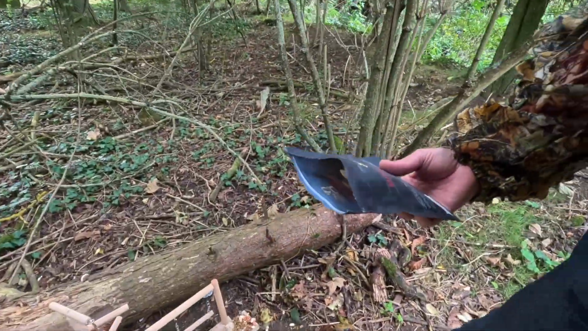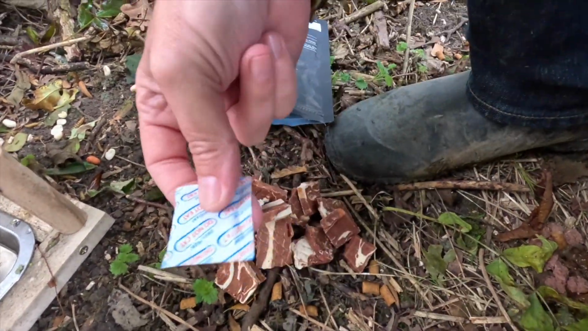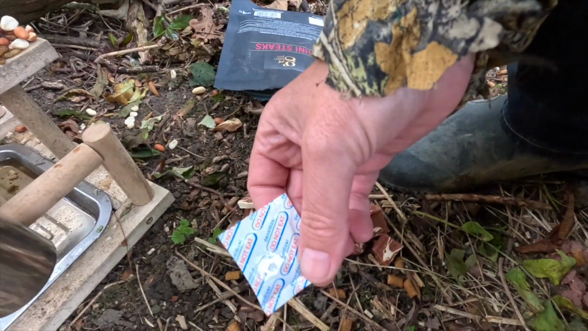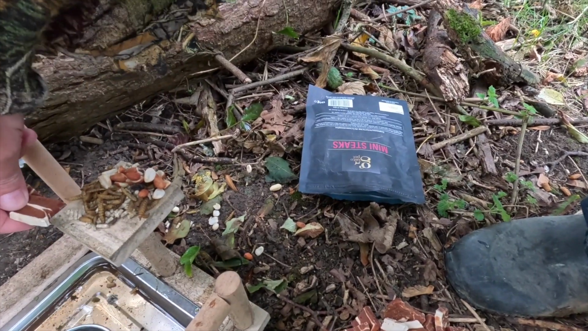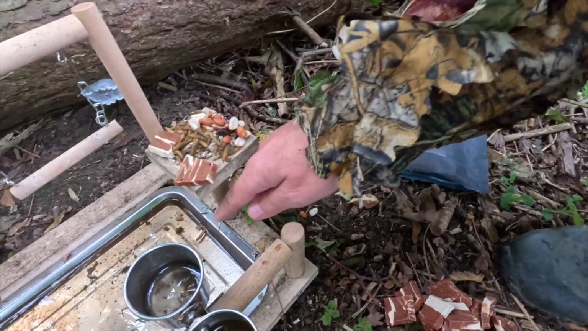So, well, we definitely need some of this. Here we go, that's what's left. That's stupid, isn't it? A little sachet saying do not eat. Try telling that to a badger. They can't read. Anyway, we're going to put a couple of these on here. Did you see that?